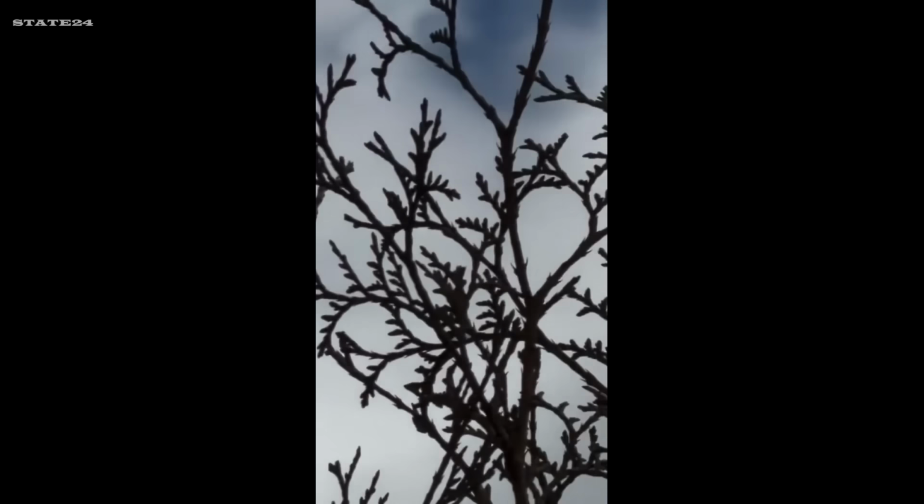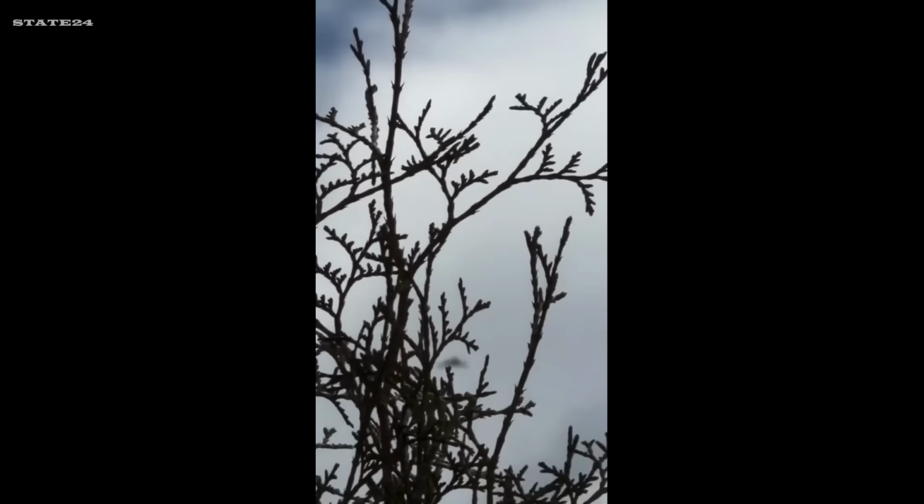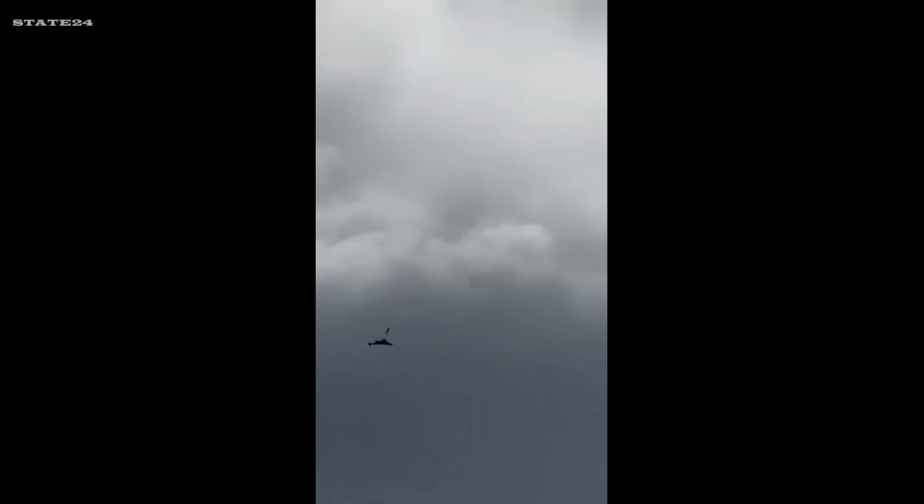A Ukrainian Stash Frankensam system sends an AGM-114 Hellfire missile skyward. Iranian-Russian Shahed drone falls before reaching its target.